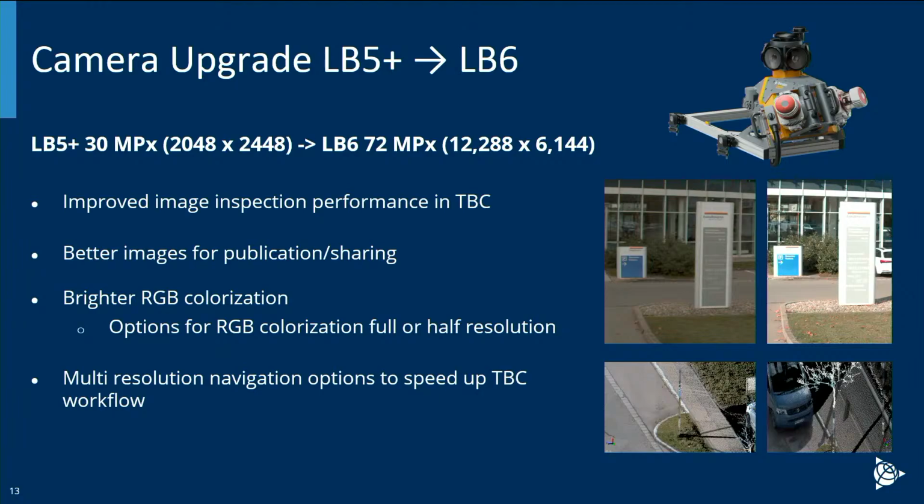And the camera upgrade from the Ladybug 5 Plus to Ladybug 6. I don't think these pictures here, especially in the slides, do it justice. I'd be happy to show you guys some data, but the Ladybug does a great job now of getting that full context, all the information you might need from panoramic imagery. We also now have options to colorize the data with either half resolution or full resolution, so it can really speed up your workflow. And even for navigating through the data set, same thing. We have multi-resolution options. So that could really be a big help when these data sets get massive now. So instead of bogging things down with full resolution, you have the option to switch between full or half.